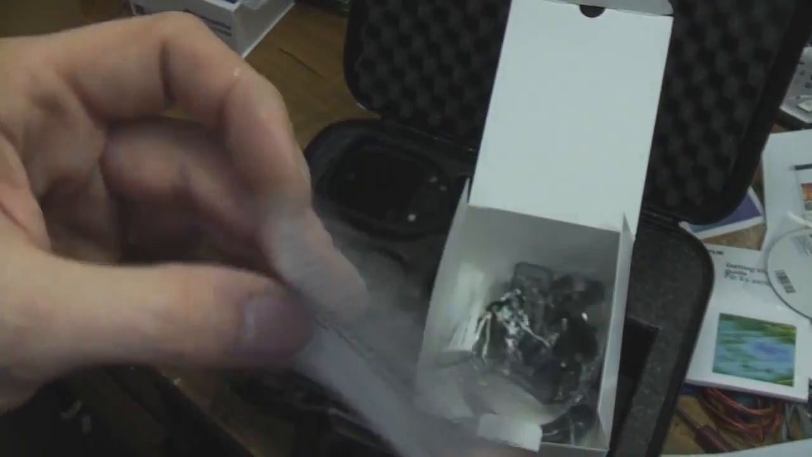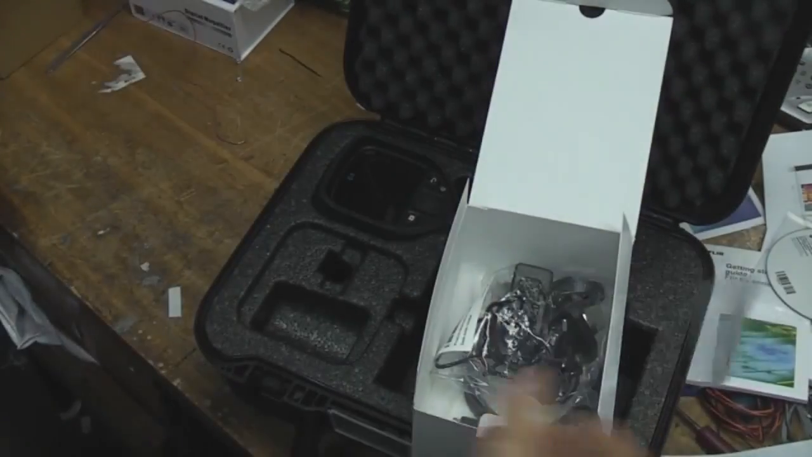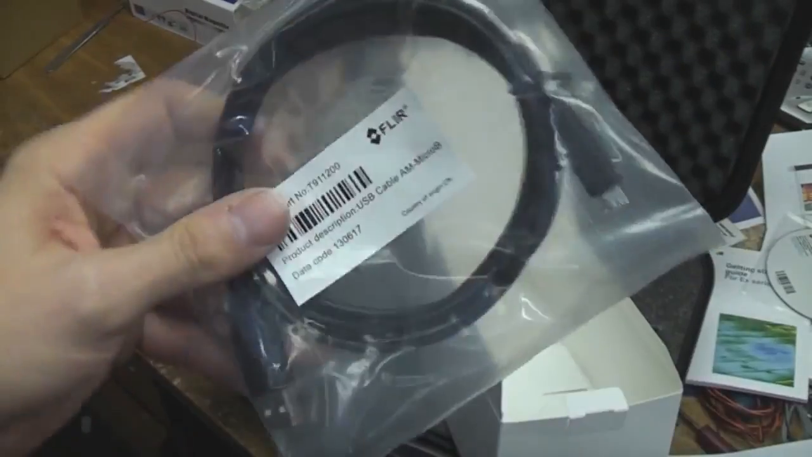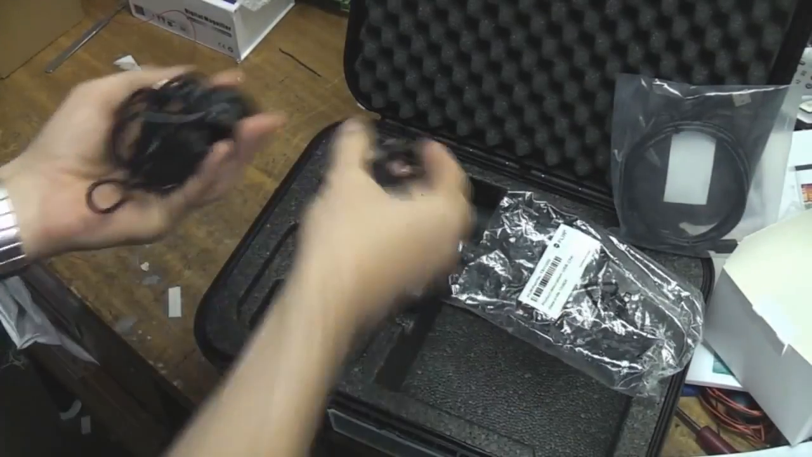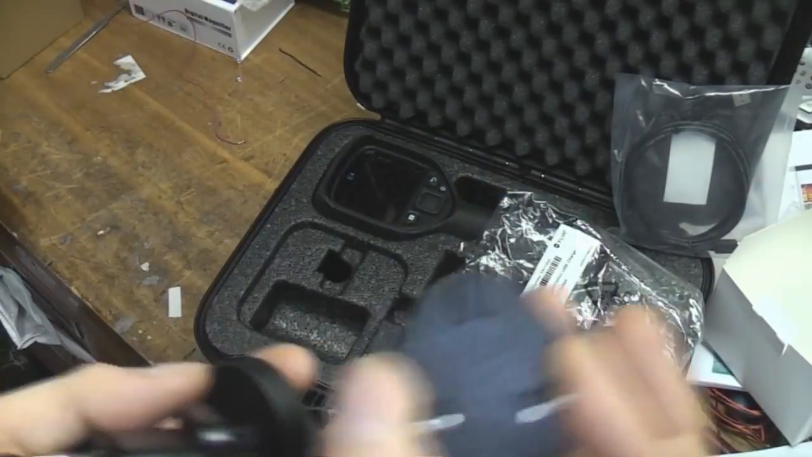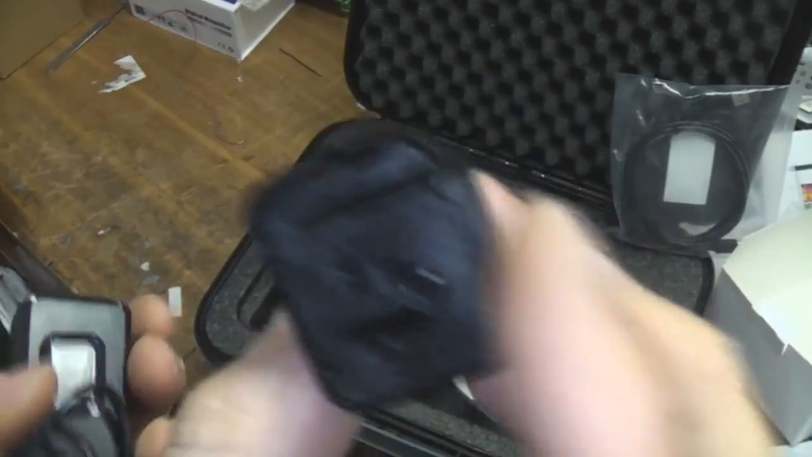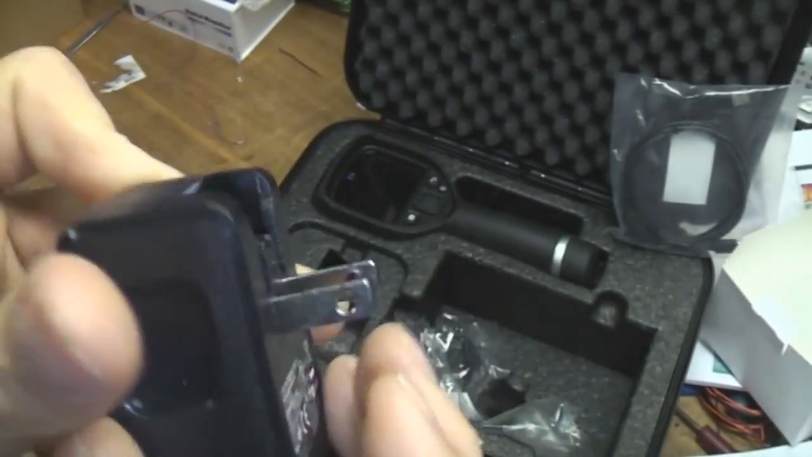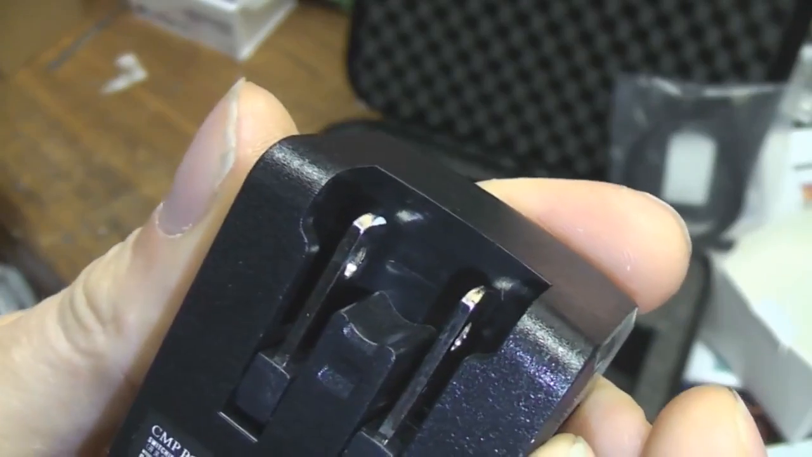A warranty sticker, I'm not quite sure what you're supposed to do with that. Maybe the idea is the dealer sticks that on it to register the warranty. And there's a standard USB micro cable there, and a mains adapter, which is the usual sort of thing that comes with all the proper mains plugs and all these weird foreign, horrible mains plugs, and with a flip out thing for US style things. This is 5 volts at 2 amps, 2.1 amps, made in China obviously.